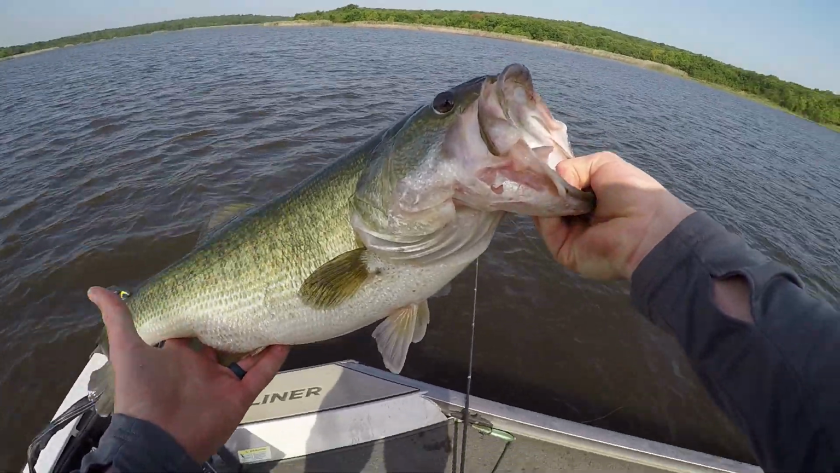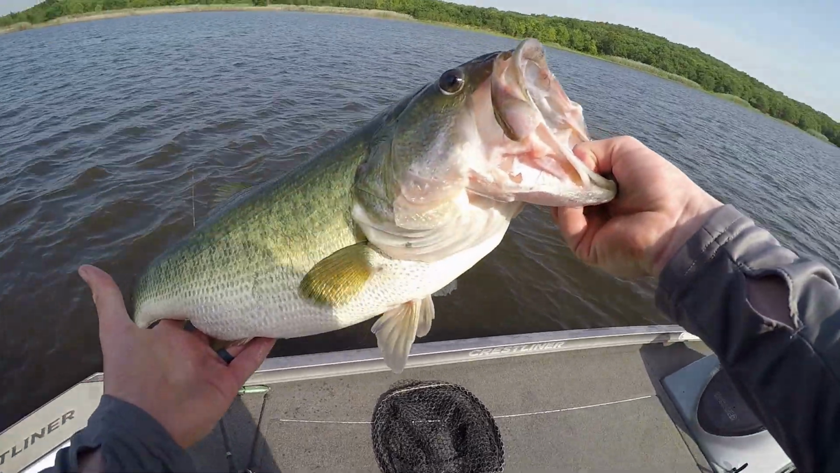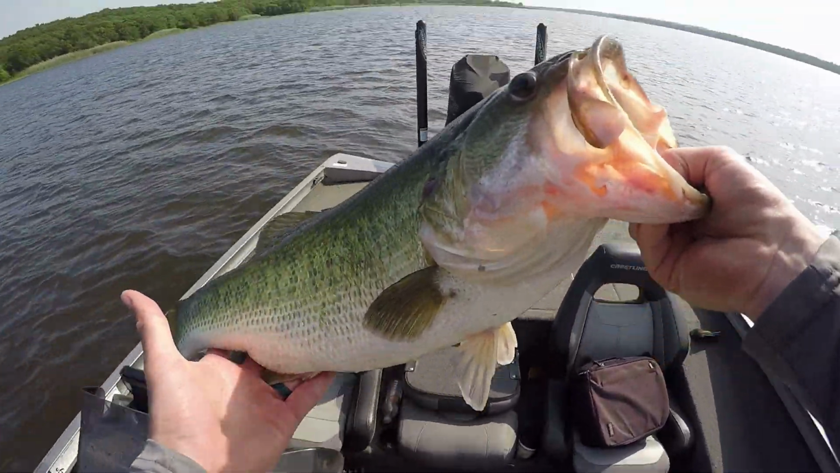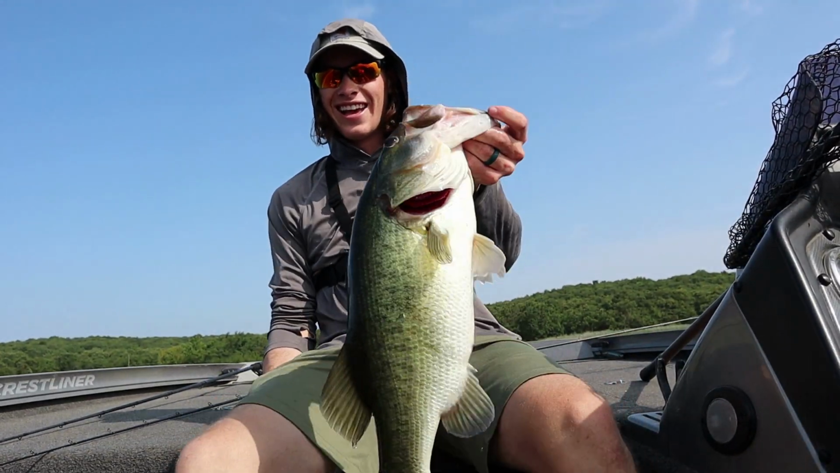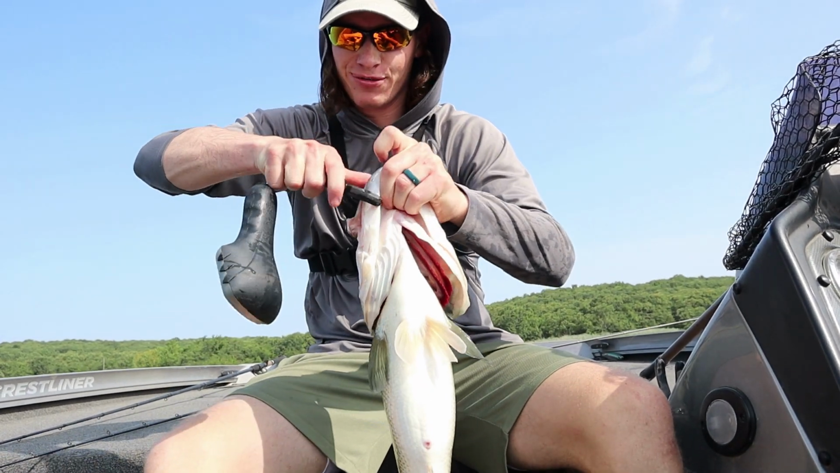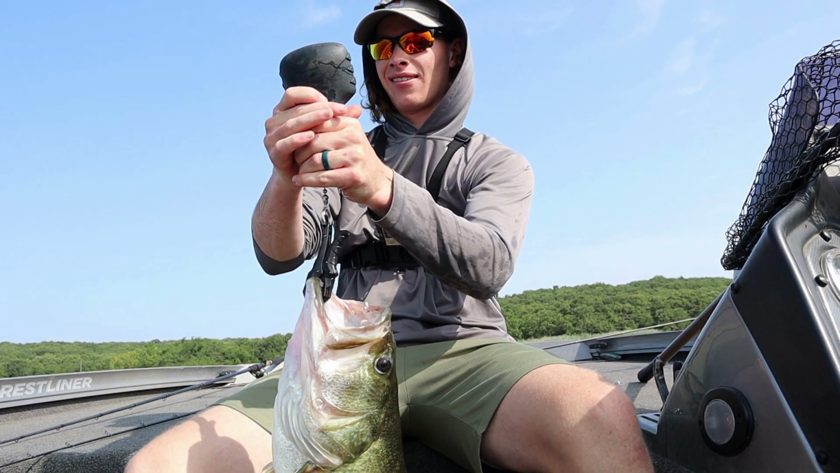That's a good one. I think I'm gonna get a weight on that dude too, just so we can see how big our bag is today and get a quick picture and get him back in the water. I'm gonna put him in the live well for a second. Get ready. All right, there's that fish right there. Not a mega, but it's a good fish for sure. I still can't believe it about took the rod from me.